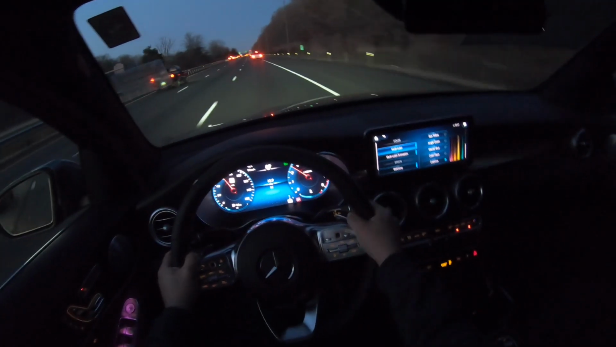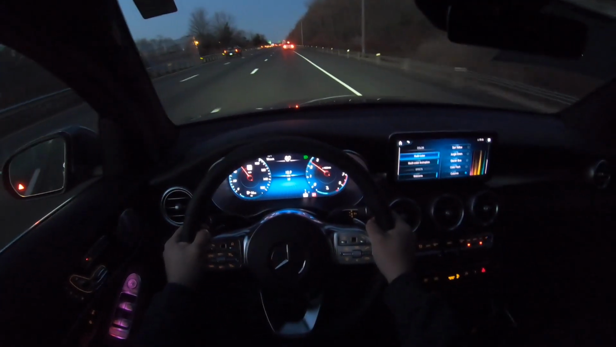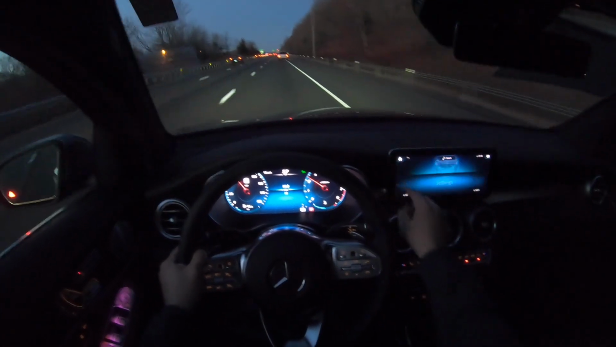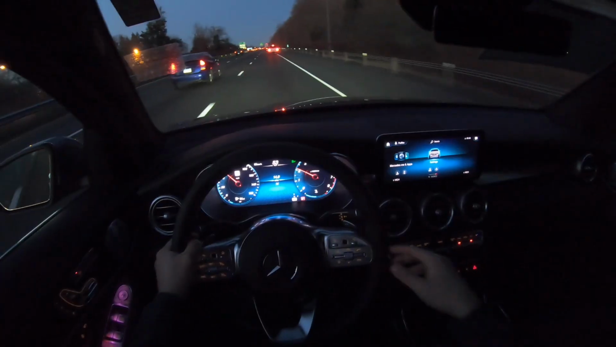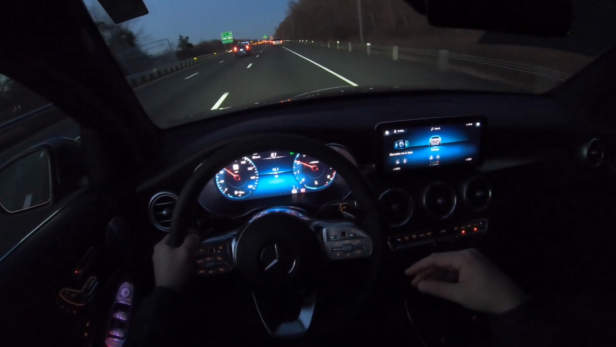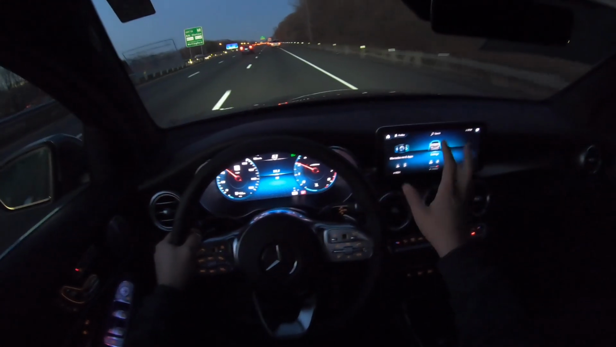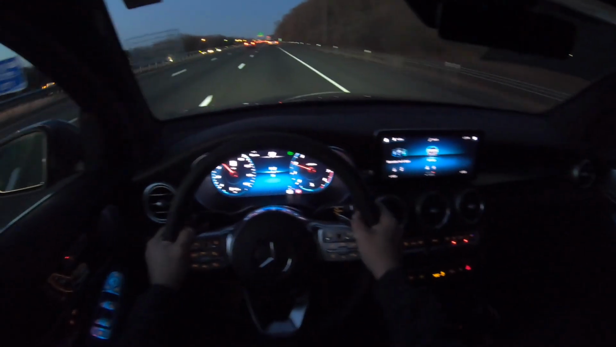This screen right here is a 10.25-inch screen, and I love the way how it looks. I love the fact that it's integrated into the dash. It doesn't feel like a tablet style, and it doesn't feel like it's built-in. It's just basically both, and it looks pretty good.